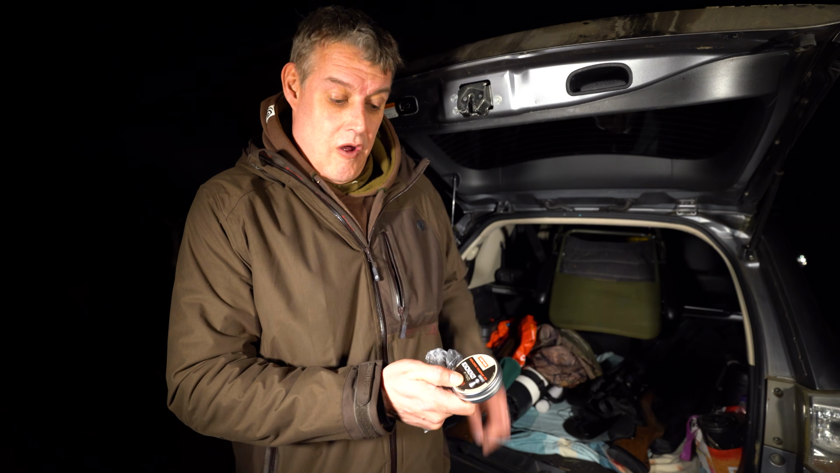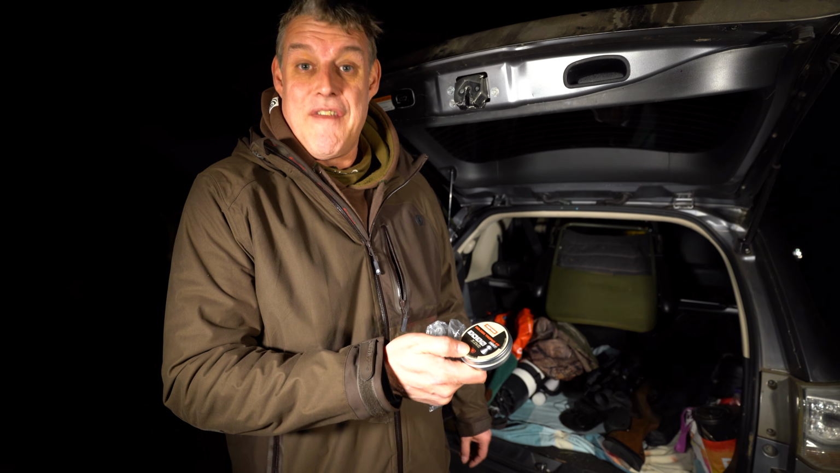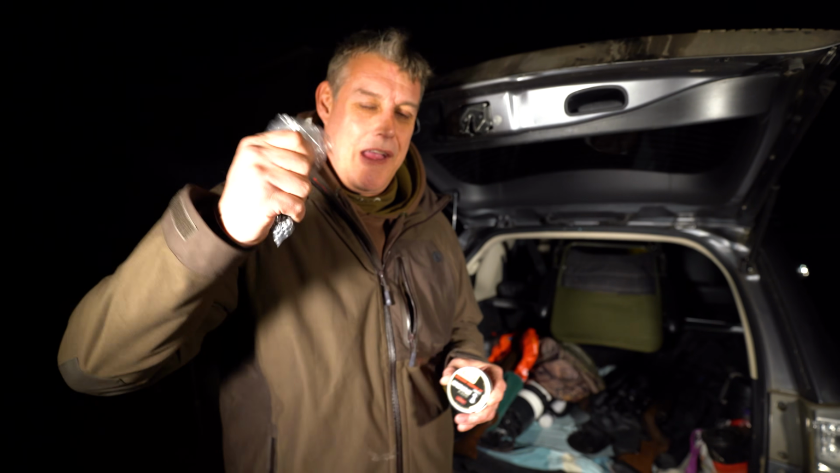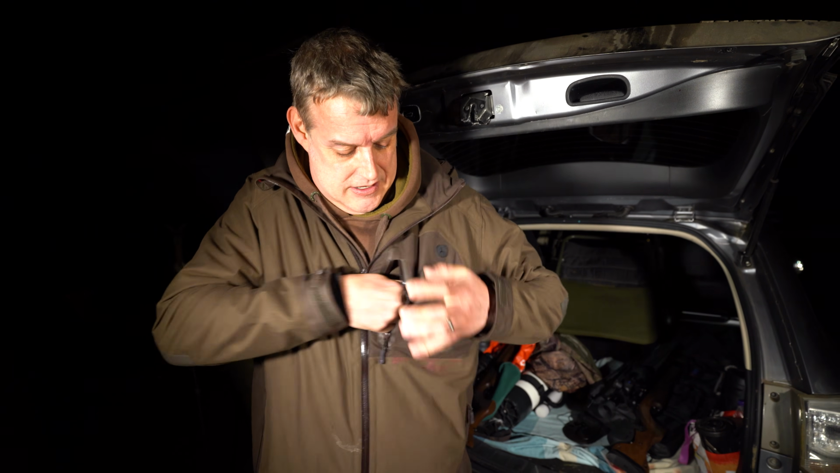Well, as usual, I'm taking my Norma Golden Trophy FT Heavies to do the job tonight, which I've been using all the way through this series. The Air Arms S510R absolutely loves them, but rather than taking the 10, I've got about 30 or so pellets in a plastic bag, so I don't rattle about. I've got 2 loaded mags in my breast pocket. They're going in there. That's probably all I need for the night.